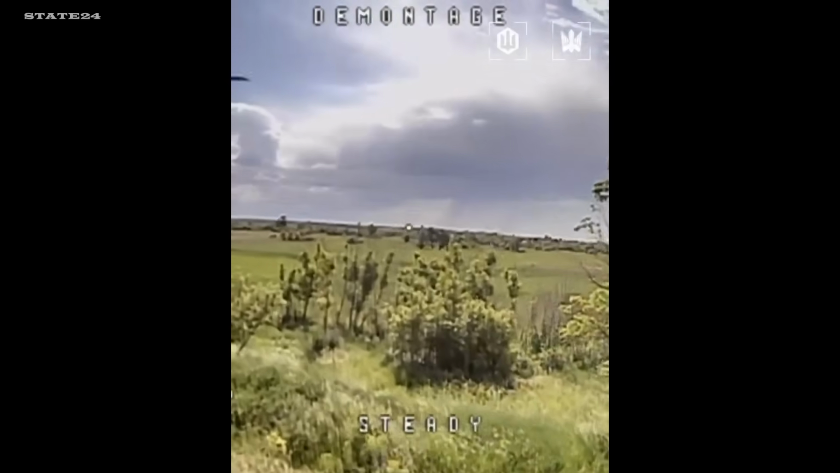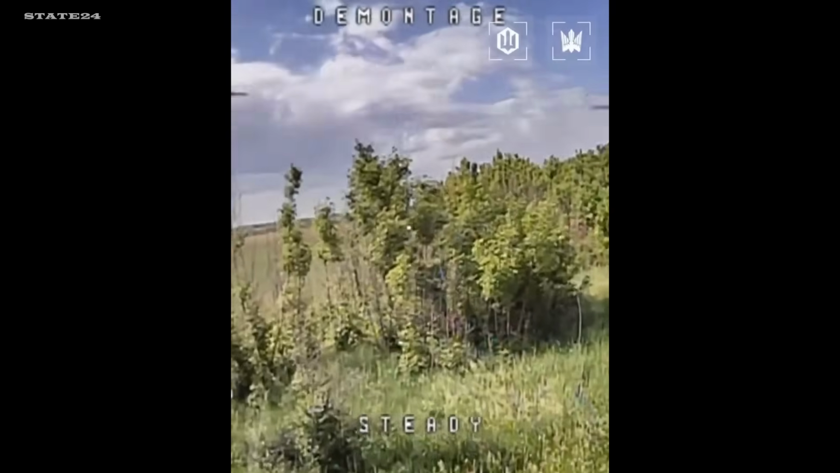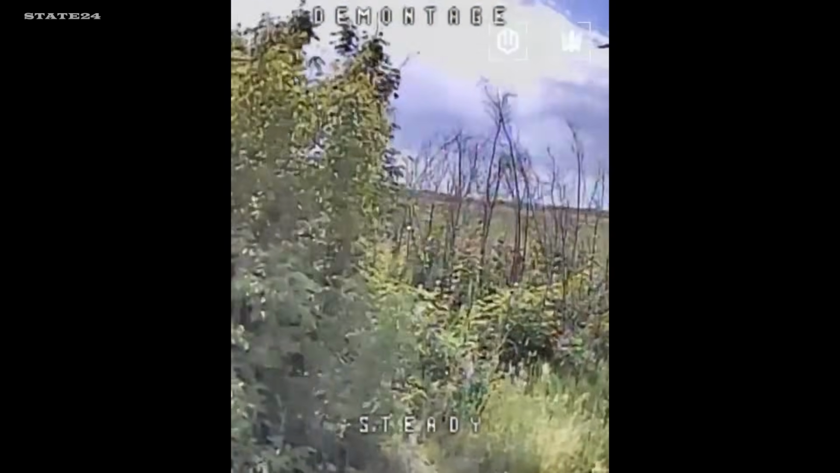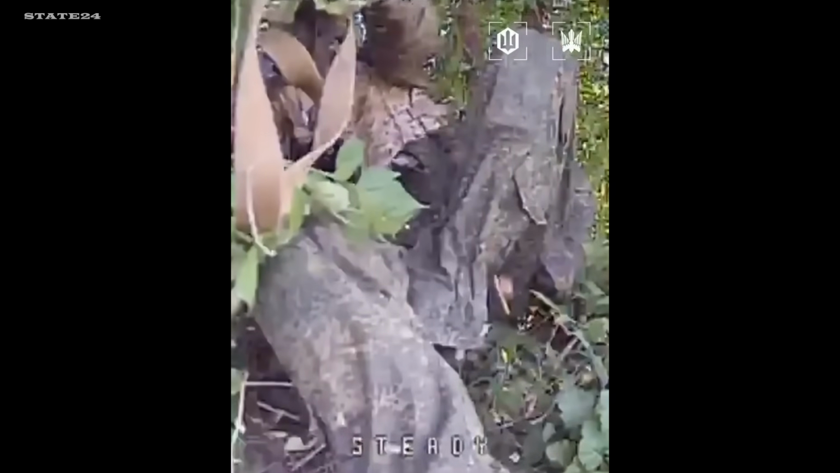A Magyar Birds drone operator was scanning the wooded areas south of Pokrovsk for any sign of Russian activity. These types of areas are often used by soldiers seeking cover. Before long, the operator noticed movement among the trees. When the Russian soldier saw the drone, he fired a single shot, but it was not enough.